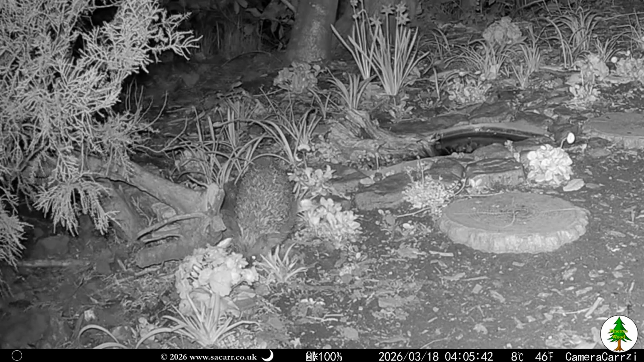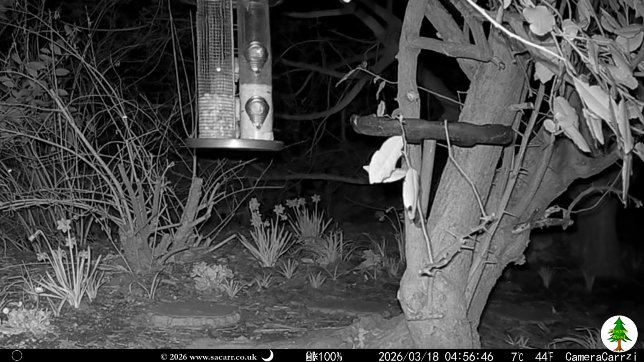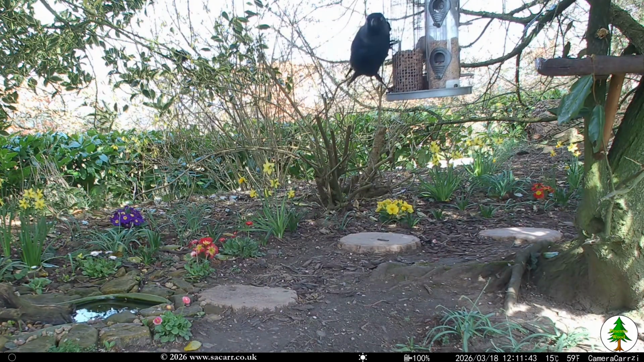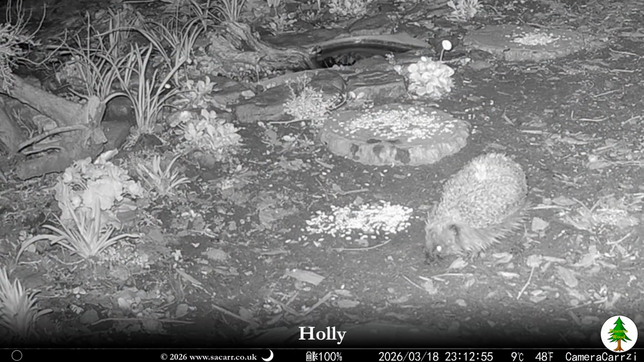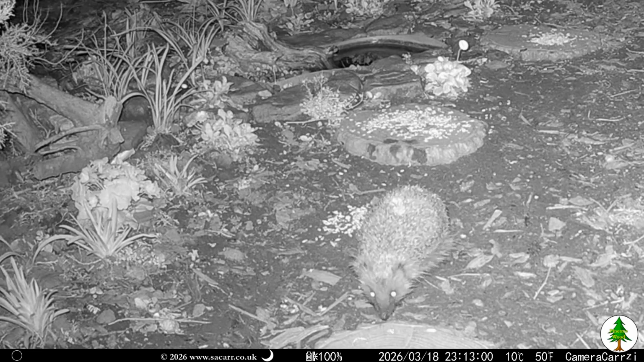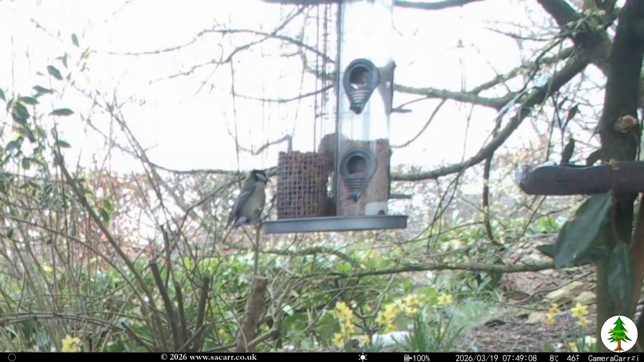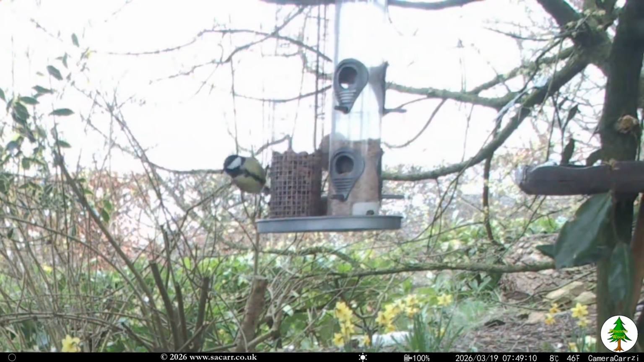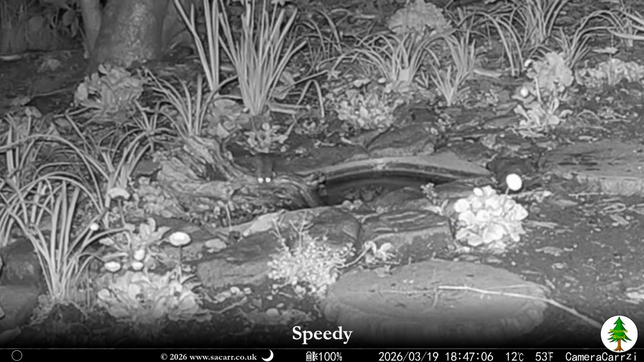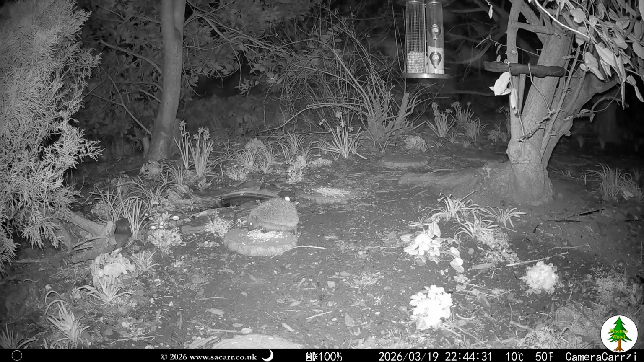The mice had also started making the leap from the bird table to the hanging feeder, where spill from the birds collected in the base of the feeder. By later in March, the mice were making multiple visits to the pond area, usually every evening.